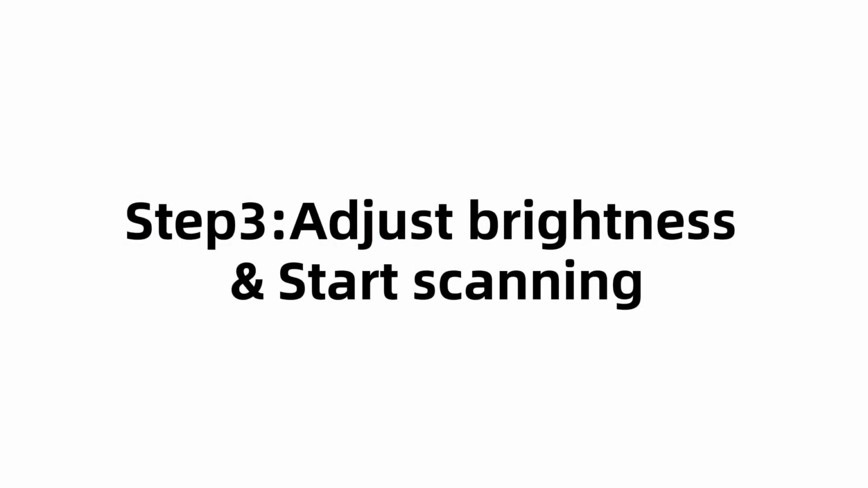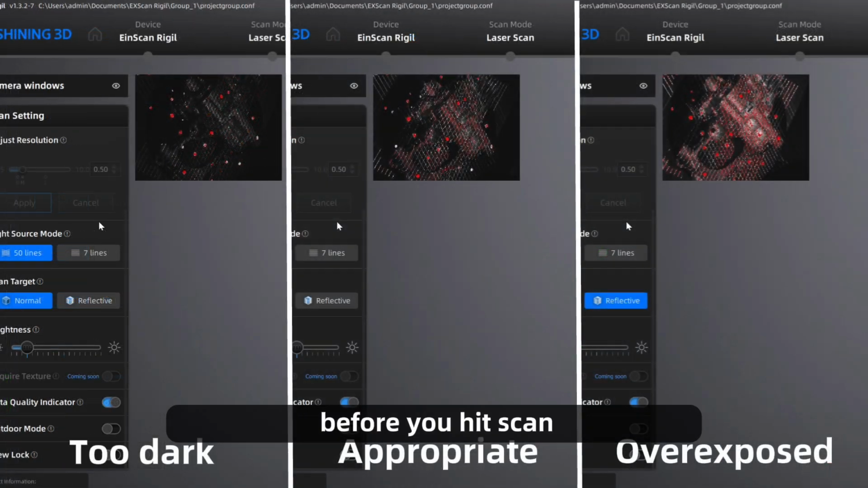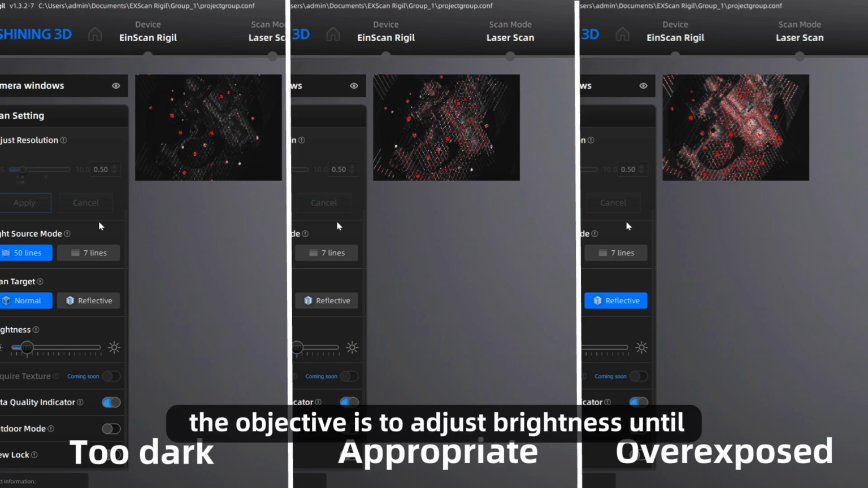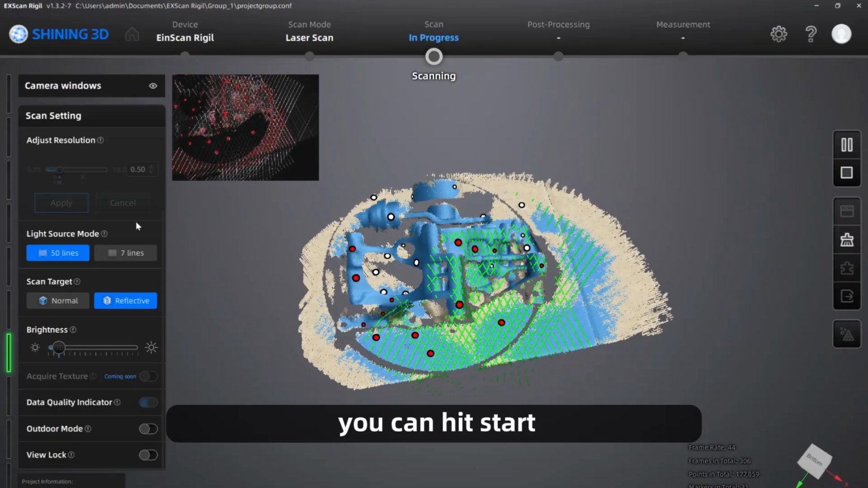Step 3. Adjust brightness and start scanning. Before adjusting brightness, ensure the scanning distance is at the correct range. Before you hit scan, open the camera view and adjust your brightness. The objective is to adjust brightness until a little reddish appearance is observed on the workpiece in the camera window. Once that's dialed in, you can hit start.